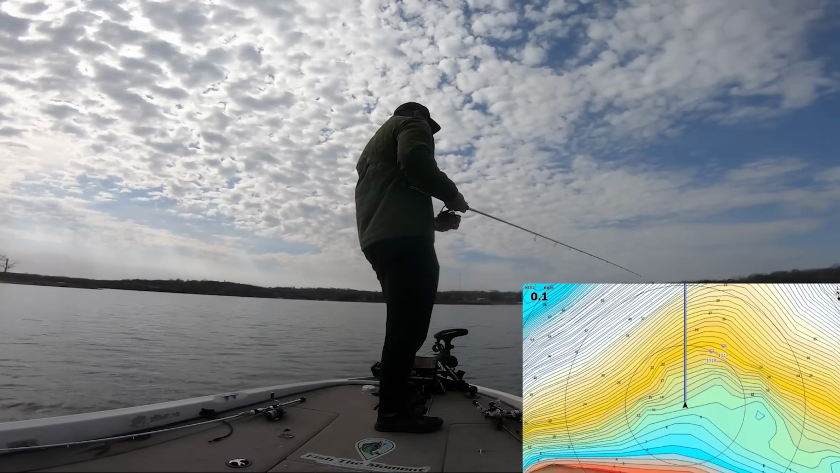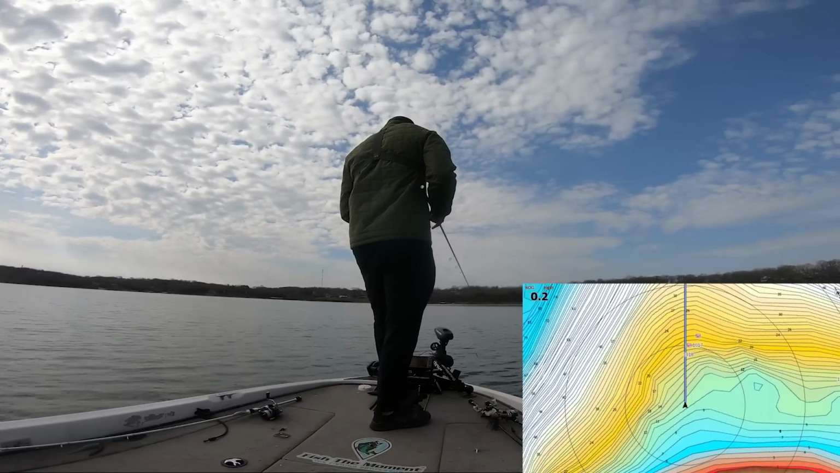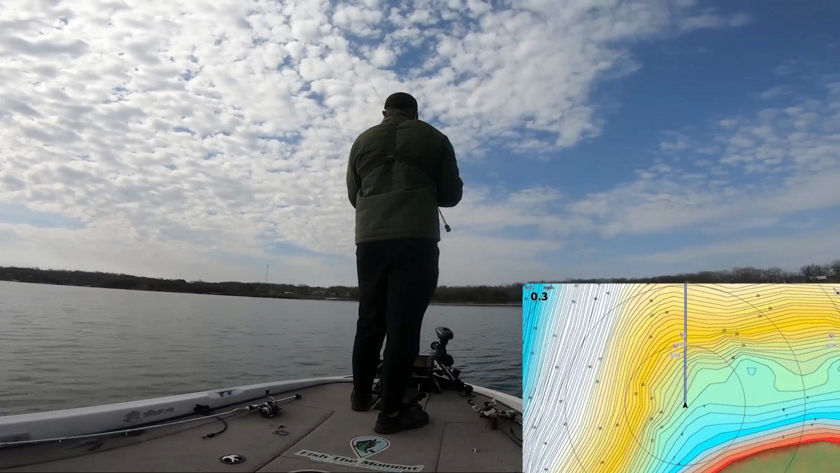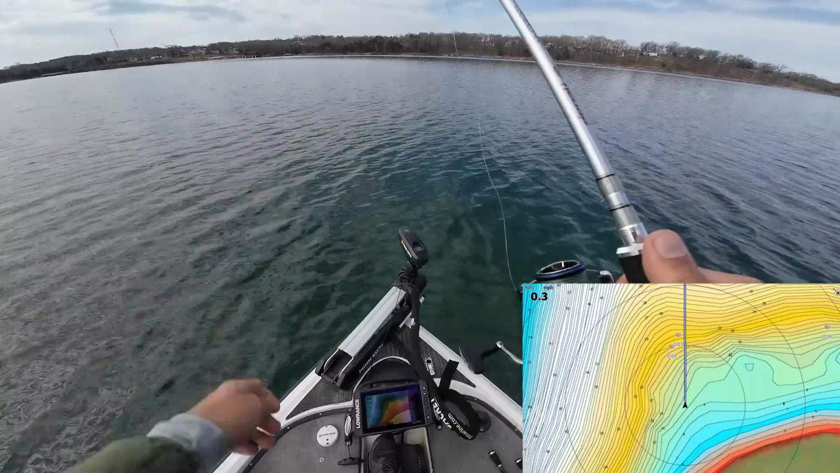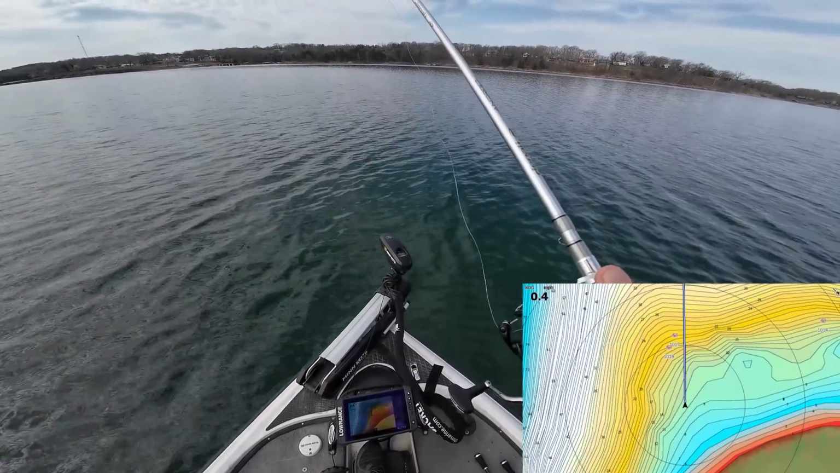A lot of these fish I'm trying to cast at are in 20 foot of water, and in 20 foot of water, it's actually tough to fish a little swim bait like this without raising that bait up too much as you reel it in. So I'm throwing this 3/8 ounce head just to see if that will help me keep it down there better.